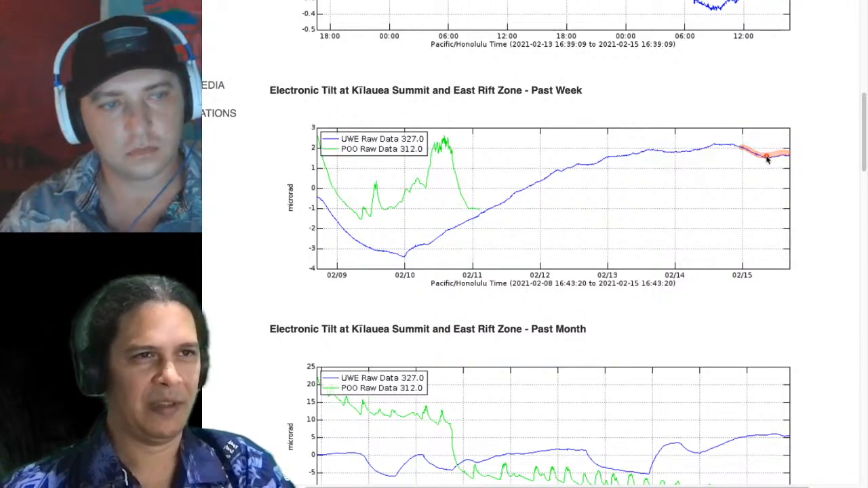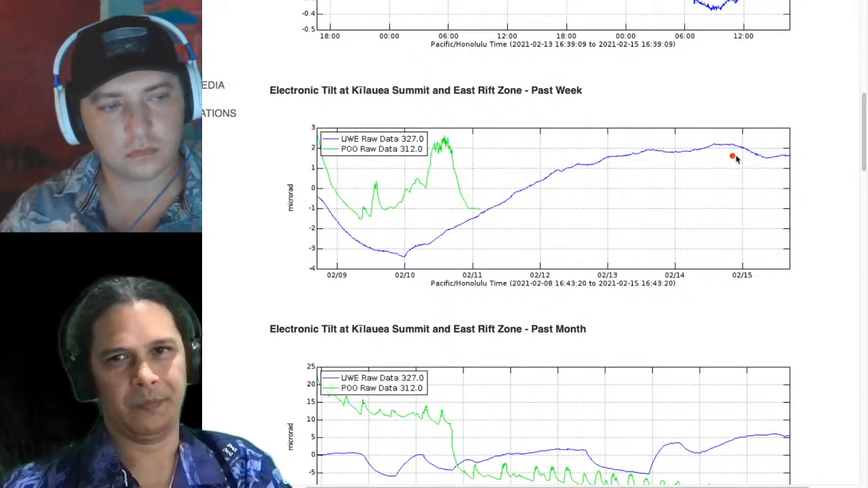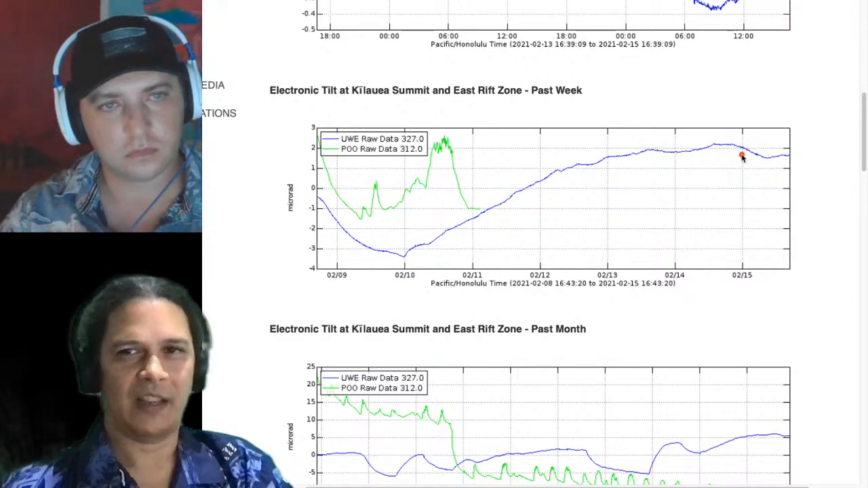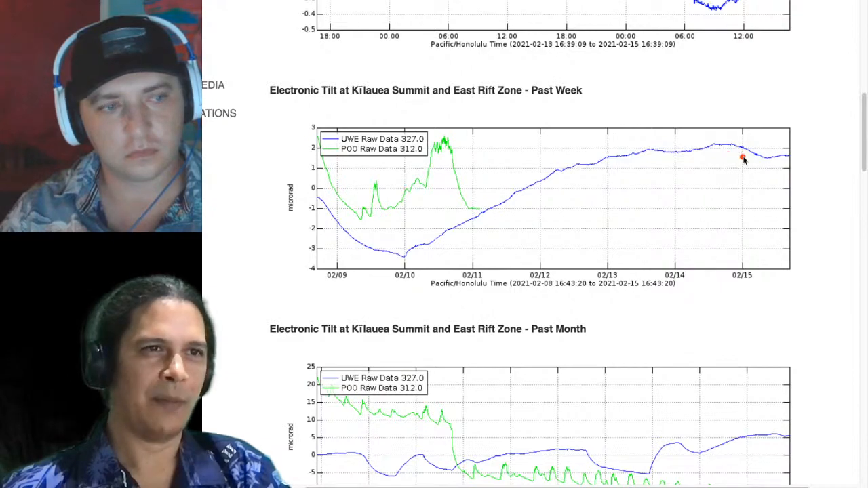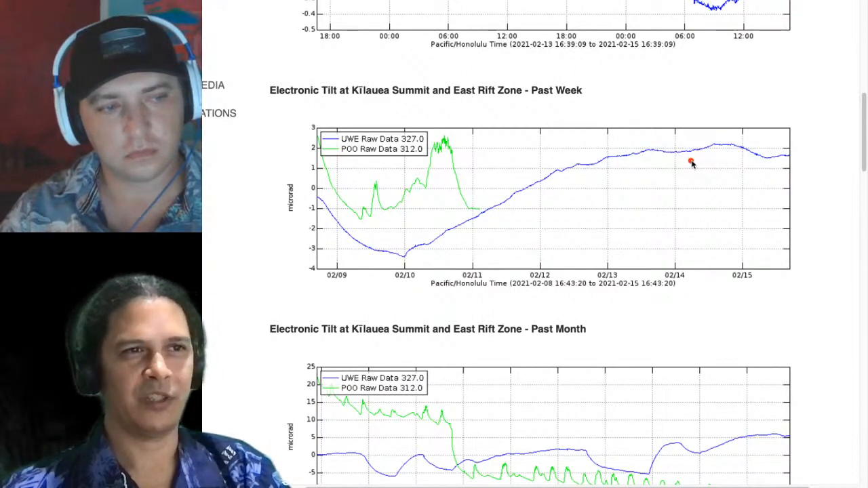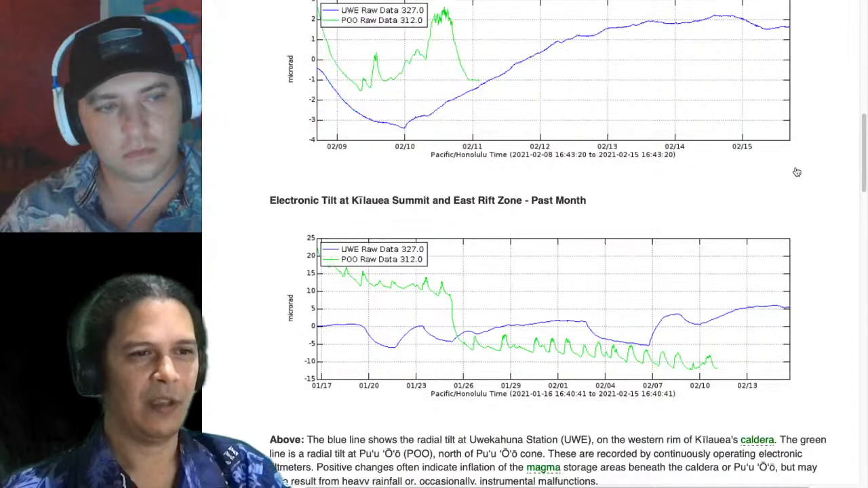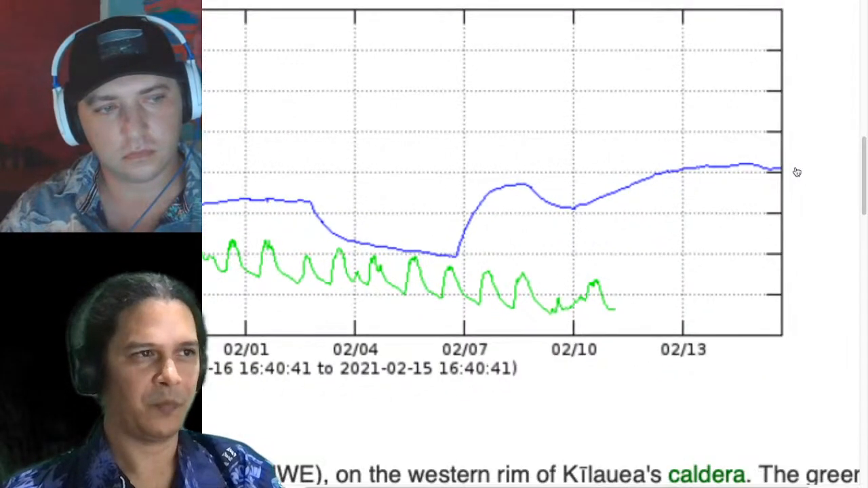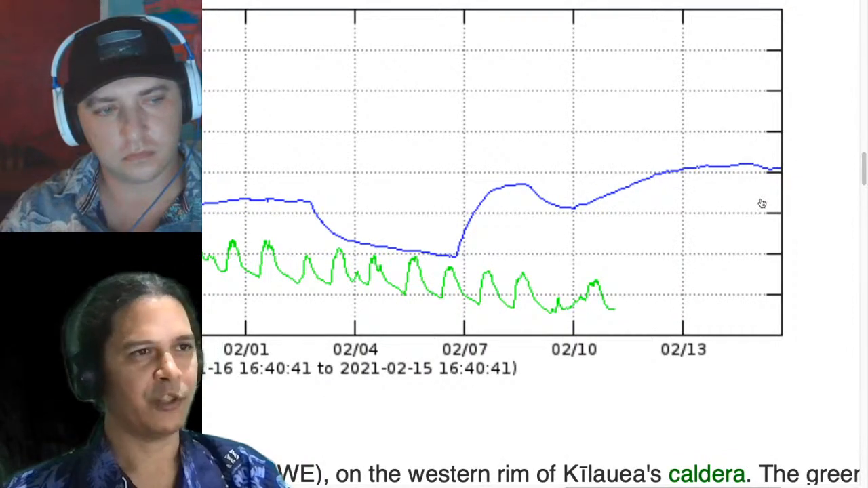This might be something to do with the outflow of slightly gassier or not slightly gassier lava. It's kind of hard to tell what's happening there. But you can have natural fluctuations for many, many reasons. And that scale change is nothing that's really indicative offhand without closer observation.